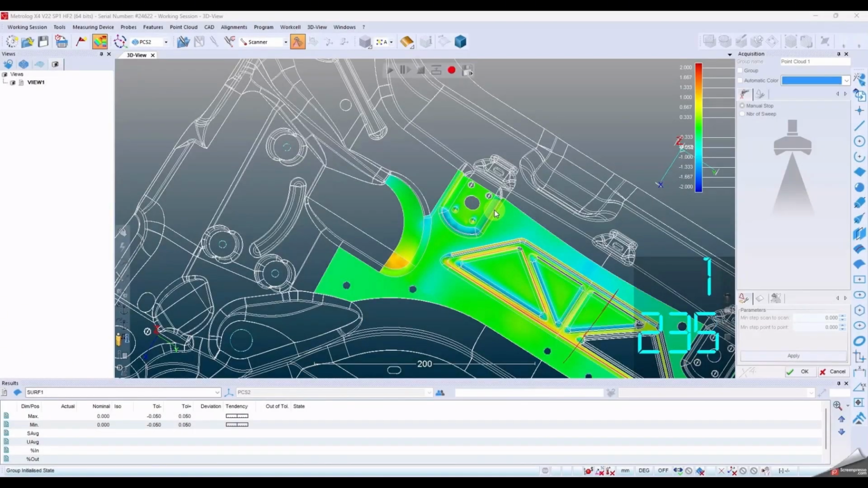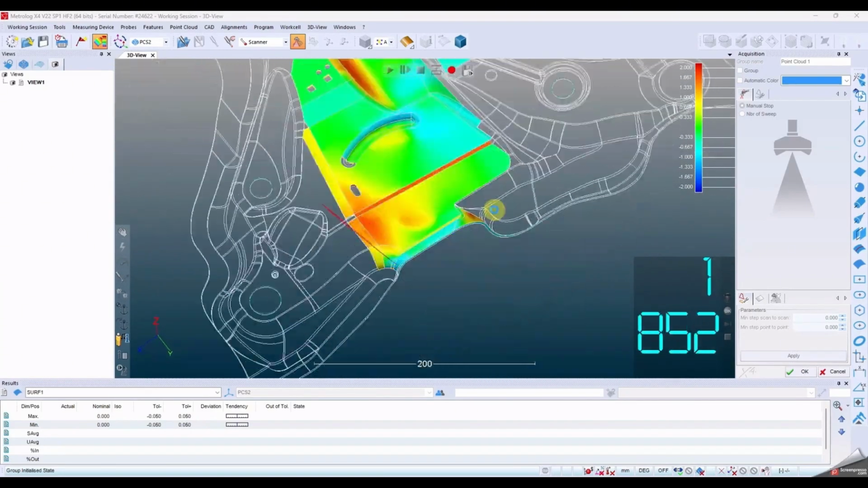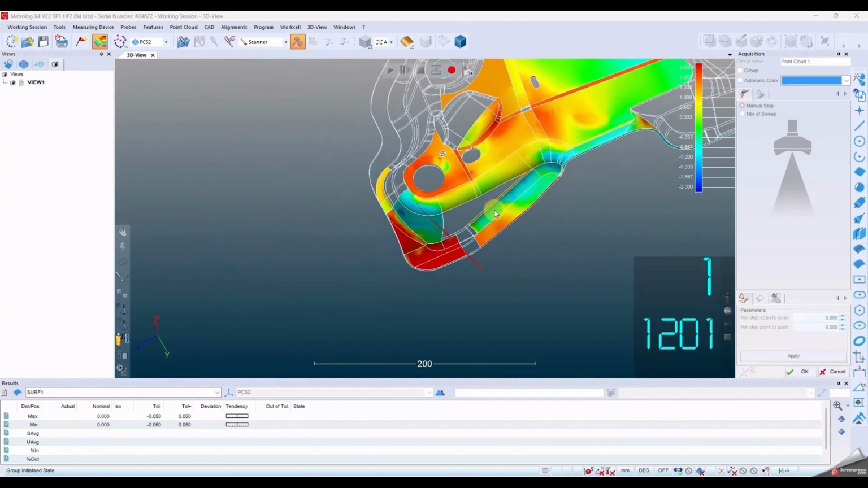As mentioned earlier, here's a quick tip. Live color mapping. When you're scanning multiple parts, it's your best friend. See deviations in real time as you scan.